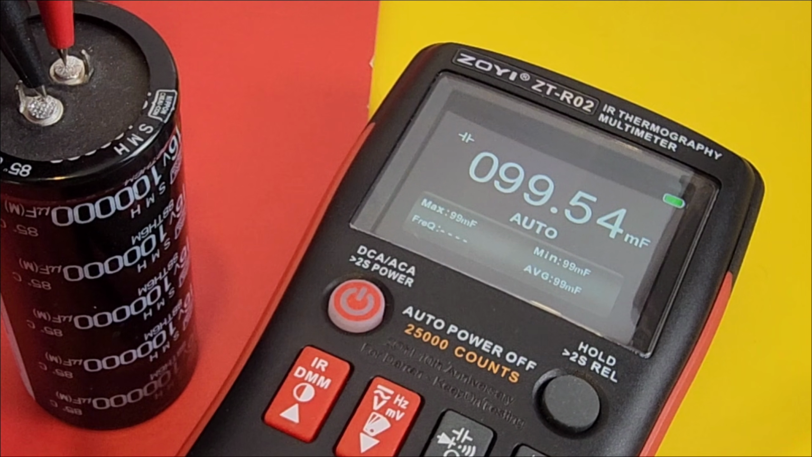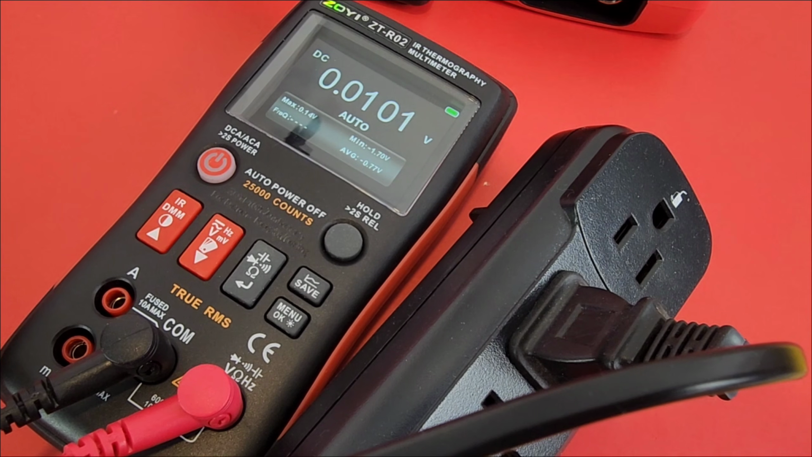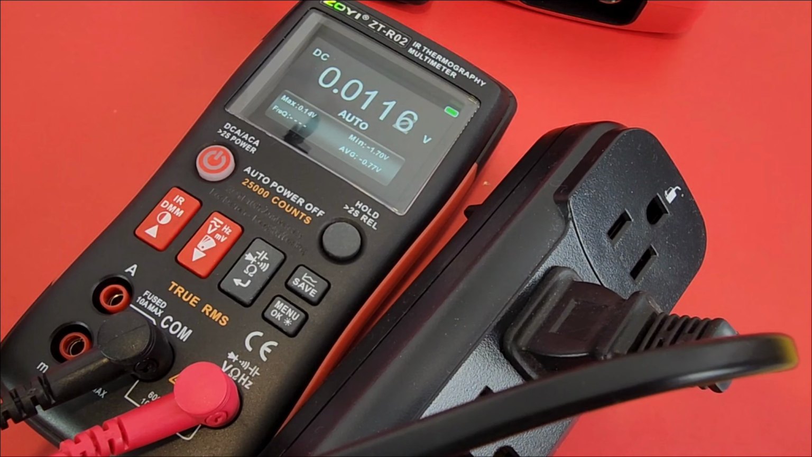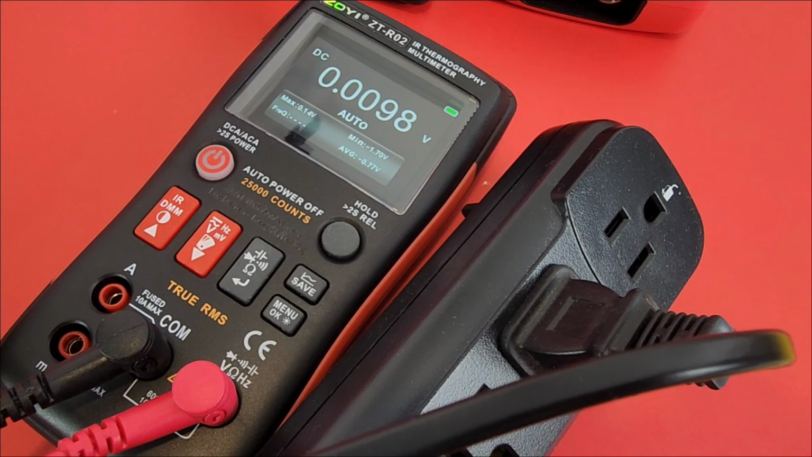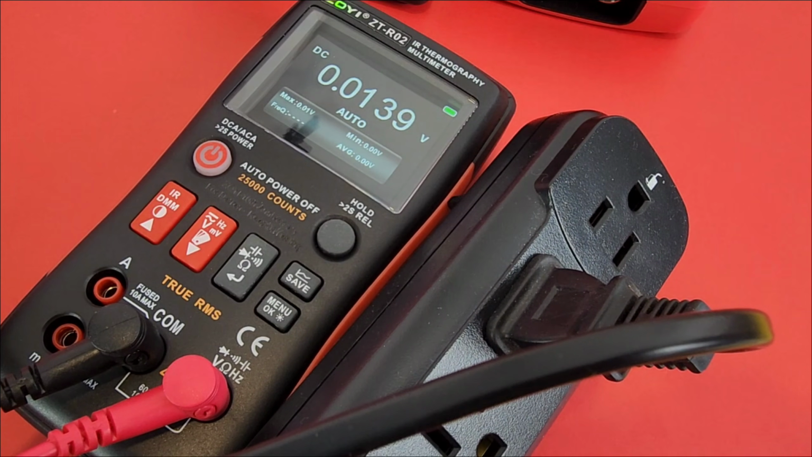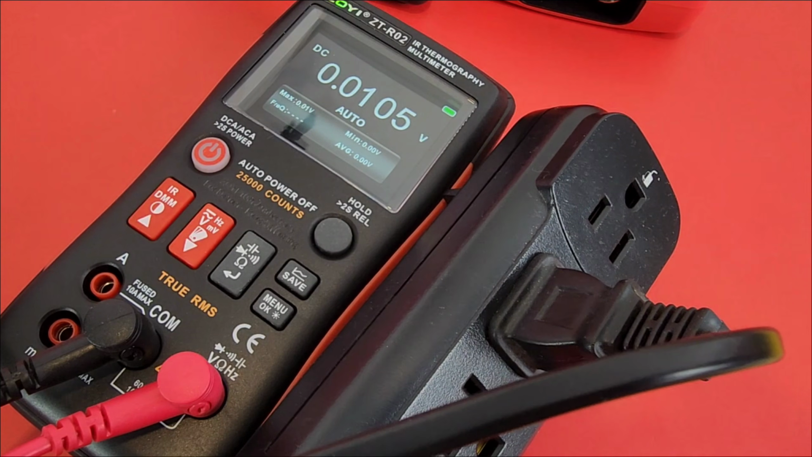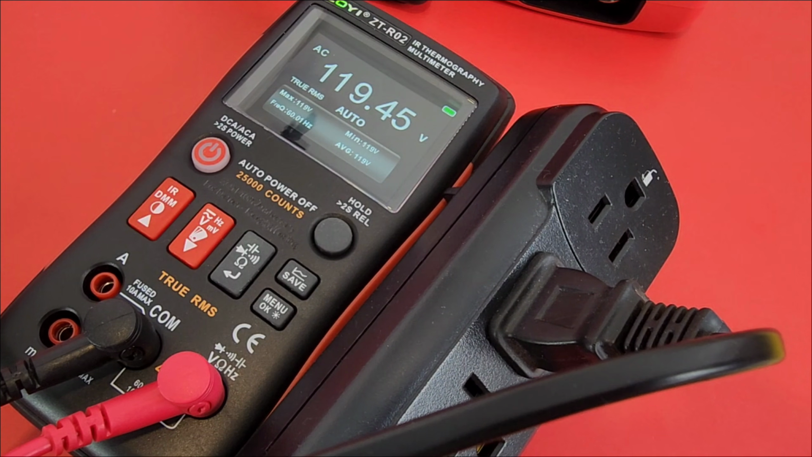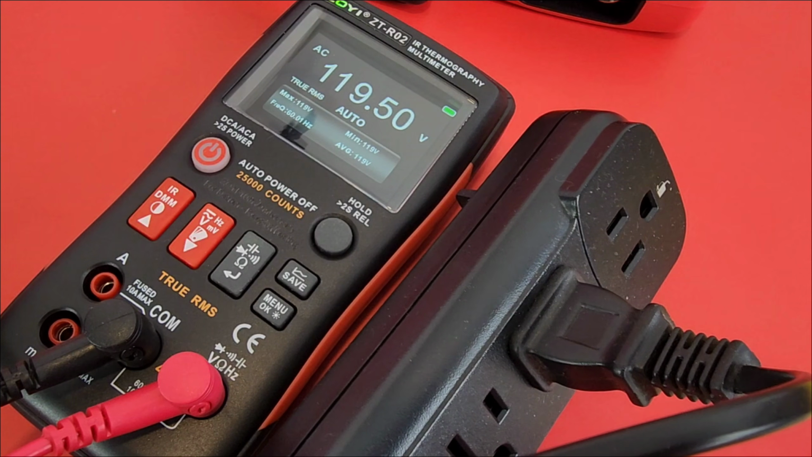Oh yeah. And just so there's no confusion, the meter is not automatic. It's auto-ranging, but not automatic. People have asked me, how come it doesn't automatically choose between AC or DC volts? It won't do that. It's not a smart meter. You have to switch it to the appropriate AC or DC voltage mode, like so. And here we are, 119.4 volts, true RMS.